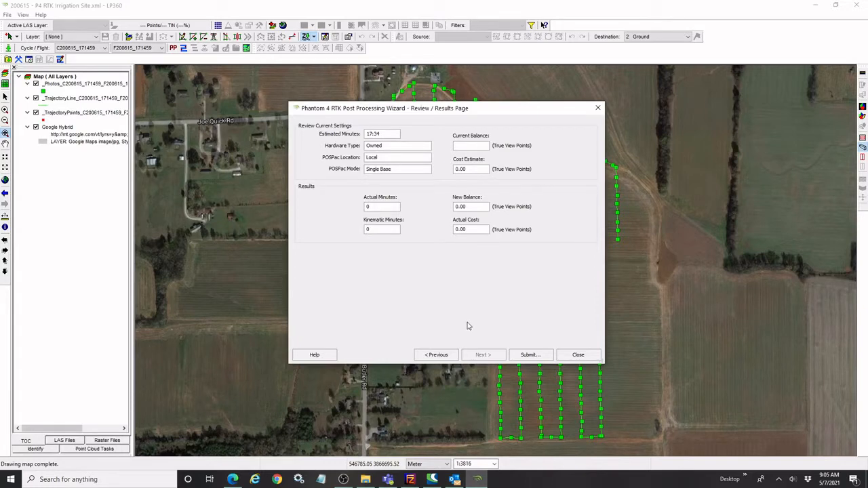So we're ready to go ahead and do the PPK, the post-process kinematic solution. We've just got a little review page here with some of the metadata we've been seeing, time of flight, etc. If I was using one of the subscription services, it would tell me how many points would be charged to my account. And then a results section here at the bottom. But assuming I'm happy with everything, I can go ahead and submit this here.